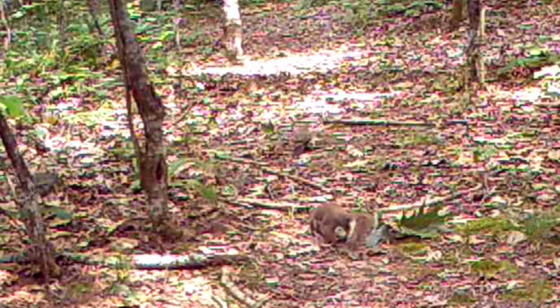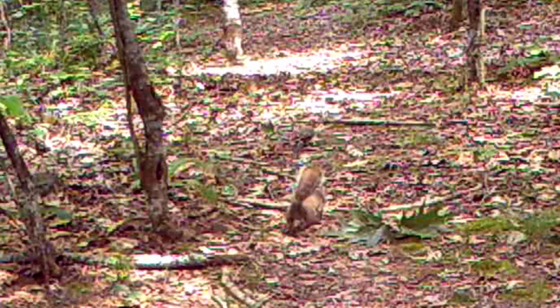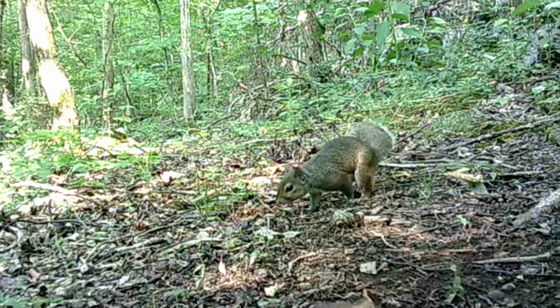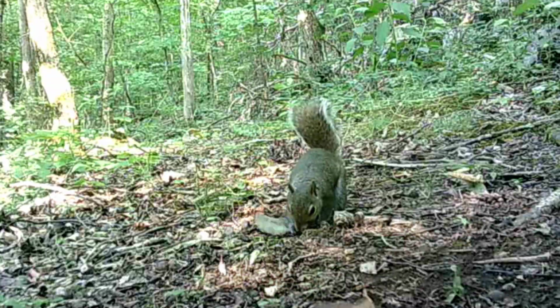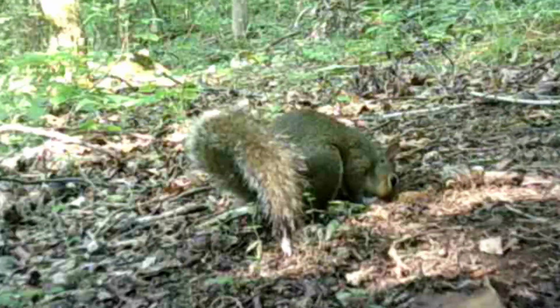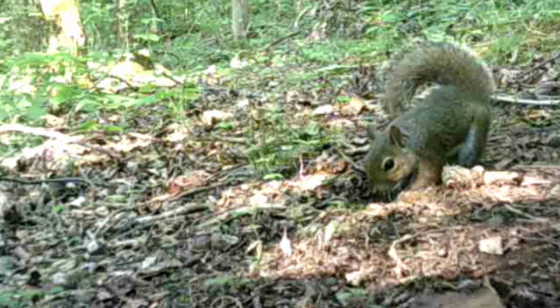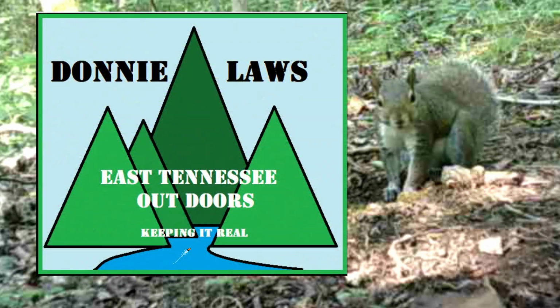Here he is feeding, old woodpecker wearing something out up there in front of him. But that don't stop him. Now he's got to find something. Digging up something. That's so precious. Well, that's just what stepped in front of the cameras this last week.